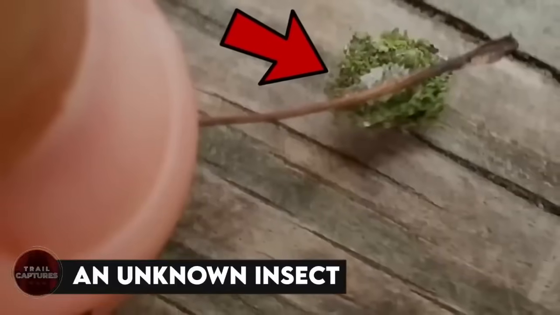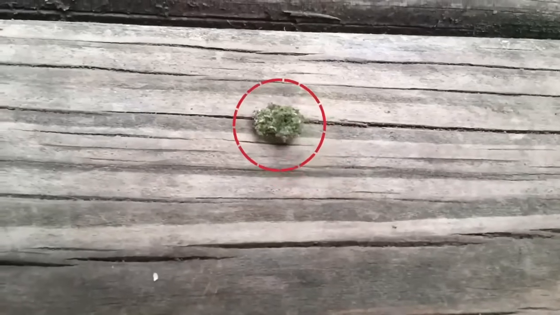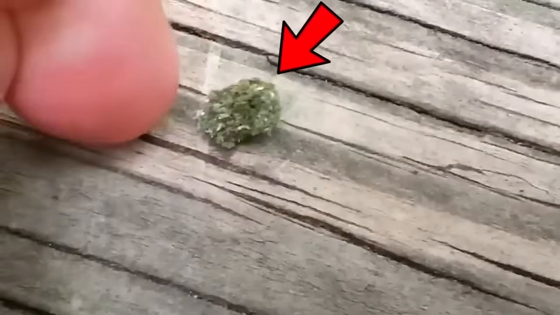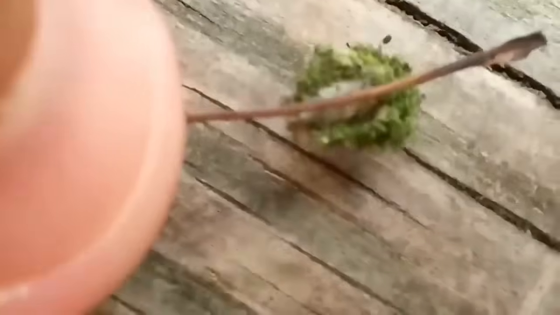An unknown insect. Okay, so what comes into your mind when you first see it? Me, being dumb, thought it was the grass walking, but it turns out to be some kind of insect, a very tiny one. Though the man who uploaded it didn't happen to have any kind of information about it, and the thing was just as unusual to him as it is to all of us. But let us know if you guys have any info on this one.